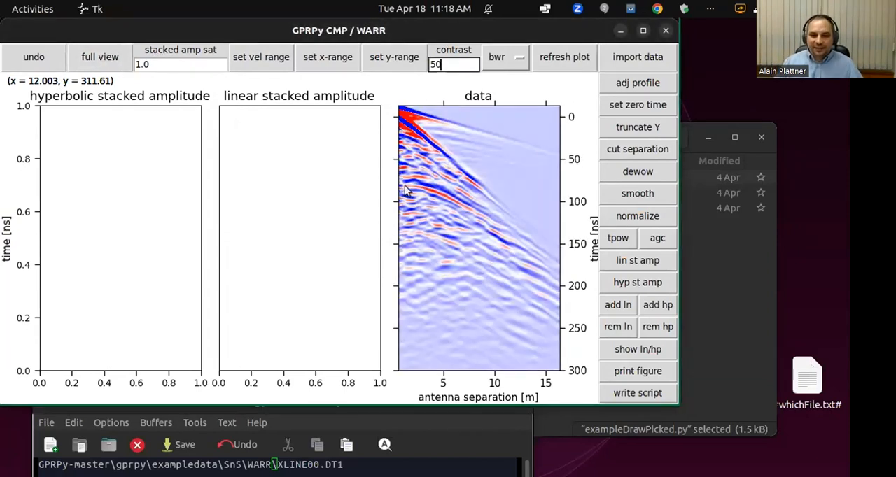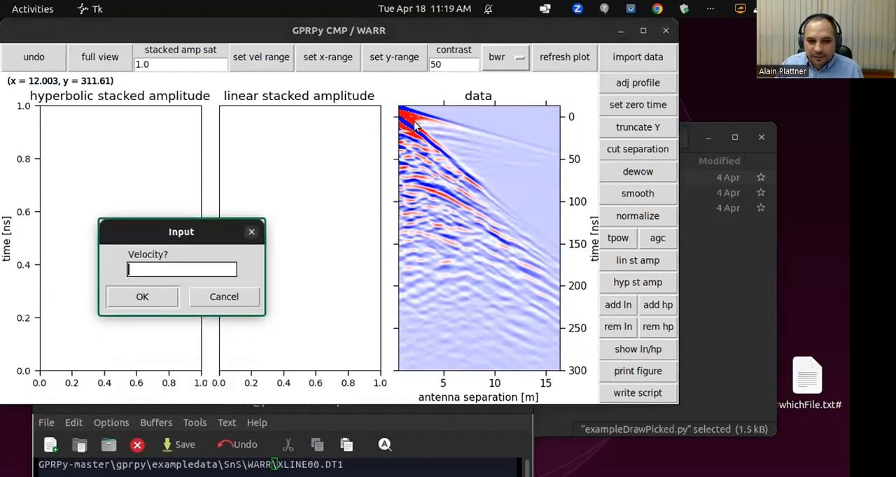Okay, now we can see this hyperbola and everything even a little bit better. So how do we get velocities from that? Well, of course, we could just eyeball and guess. For example, here, this straight line should hopefully be 0.1 meters per nanosecond. We can test that using the add line, remove line, add hyperbola, remove hyperbola buttons. So add line would allow us to plot a straight line.